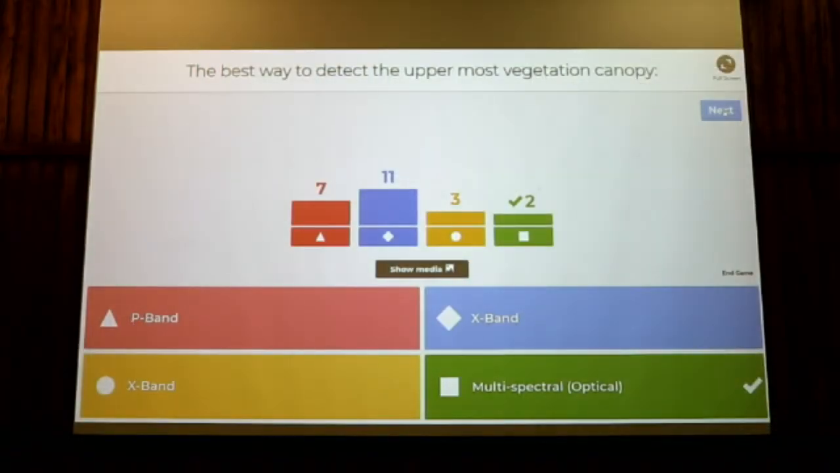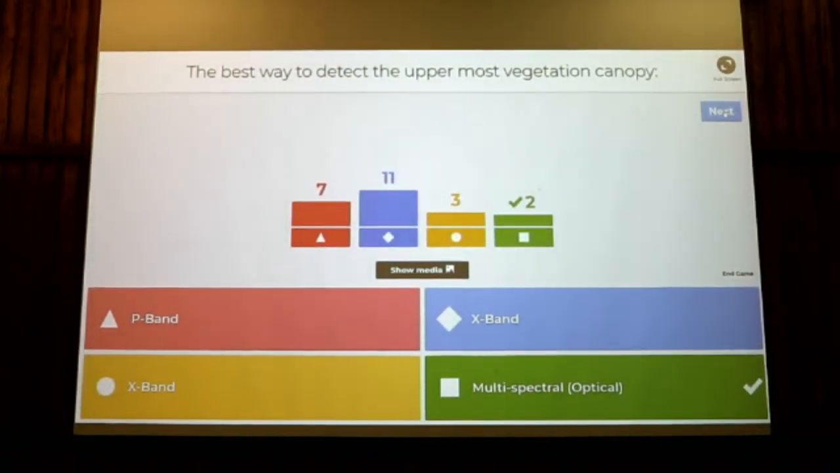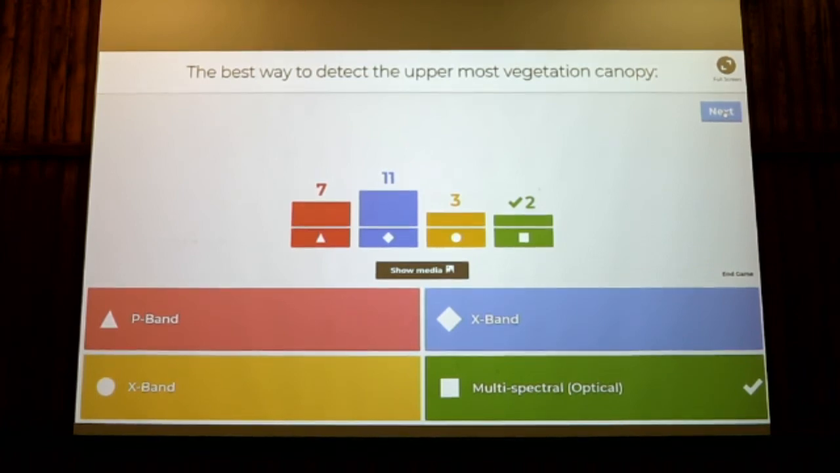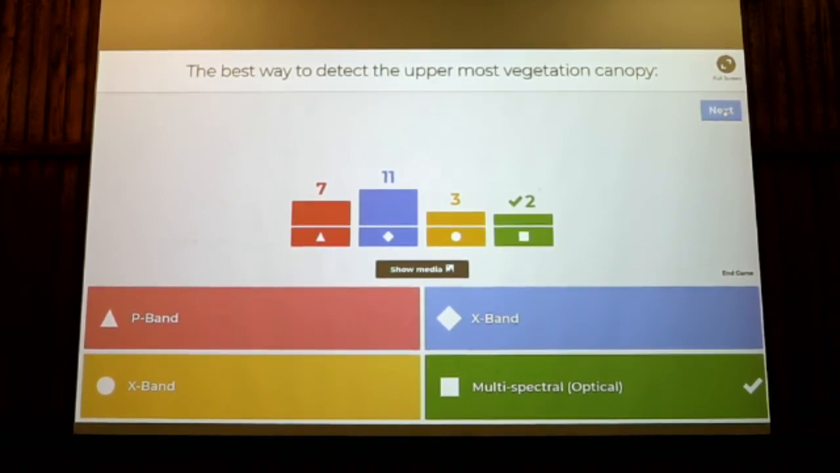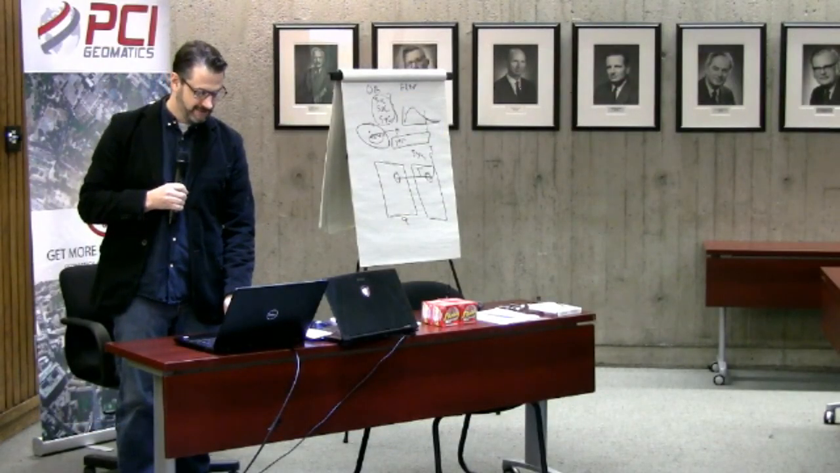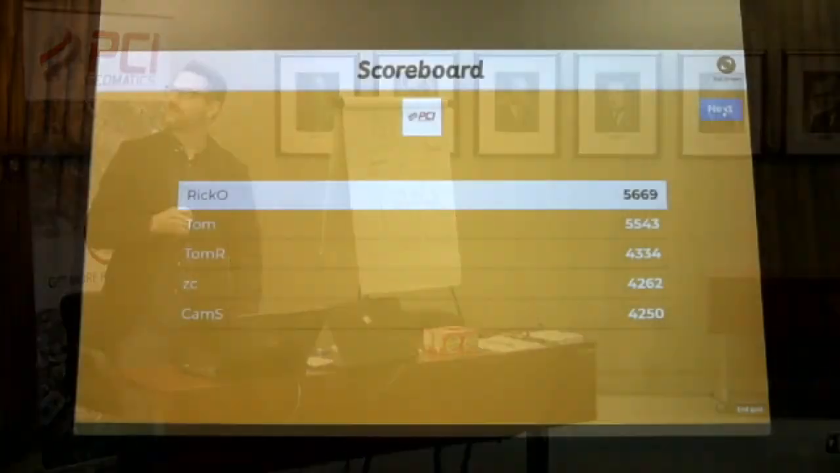So the correct answer was actually optical, because if you remember, even the X-band, which is the shortest wavelength, does penetrate through the canopy a little bit. Trick question. Pay attention, folks. All right, next, okay, so there's our leaderboard again. Looks like it's not moving too much.